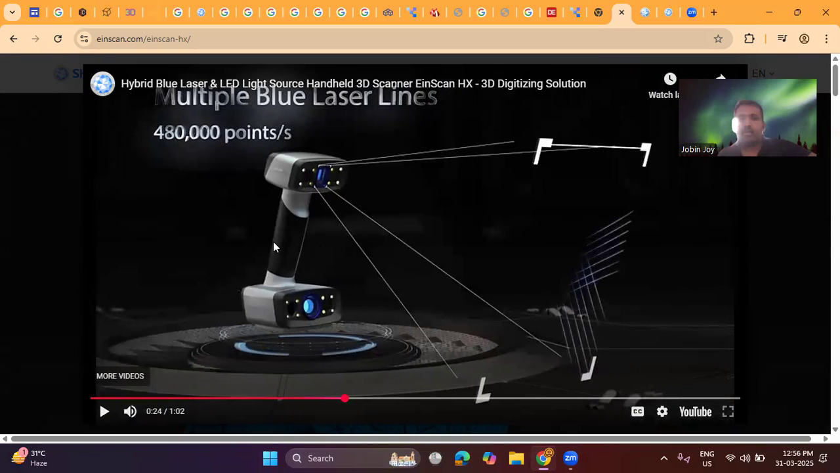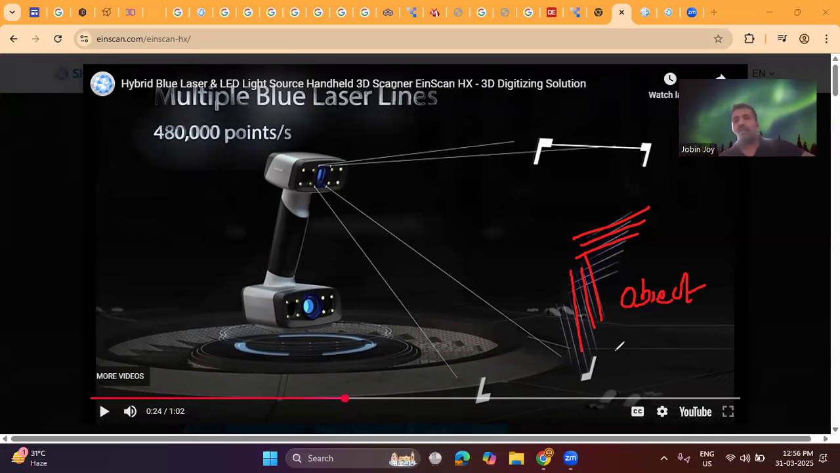Another important feature is multiple blue laser lines. For example, when I am scanning this particular object, multiple blue laser lines will be produced like this. The points scanned are 480,000 points per second.